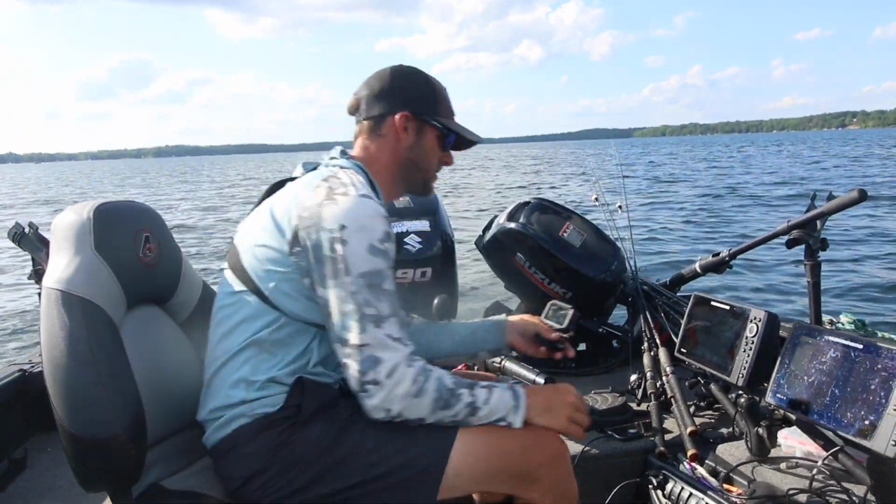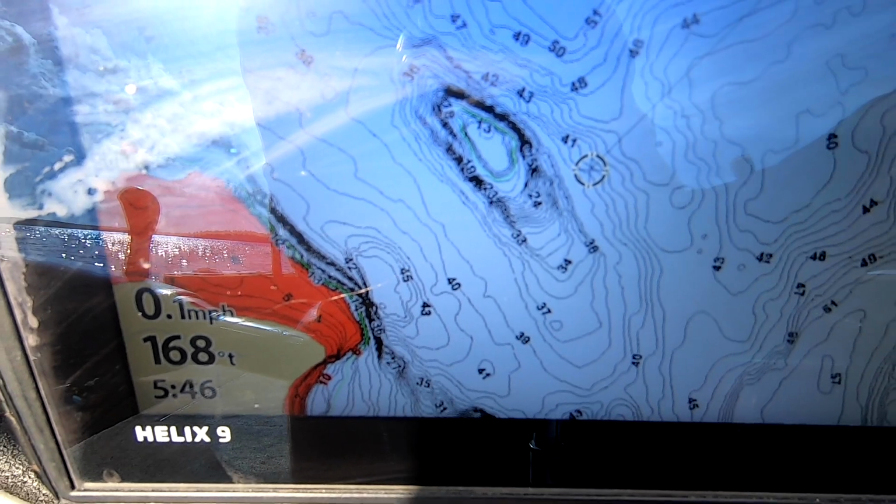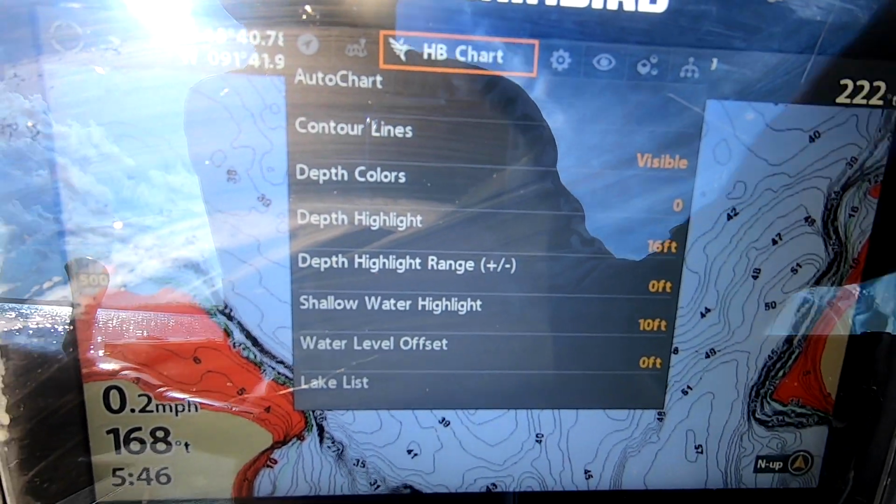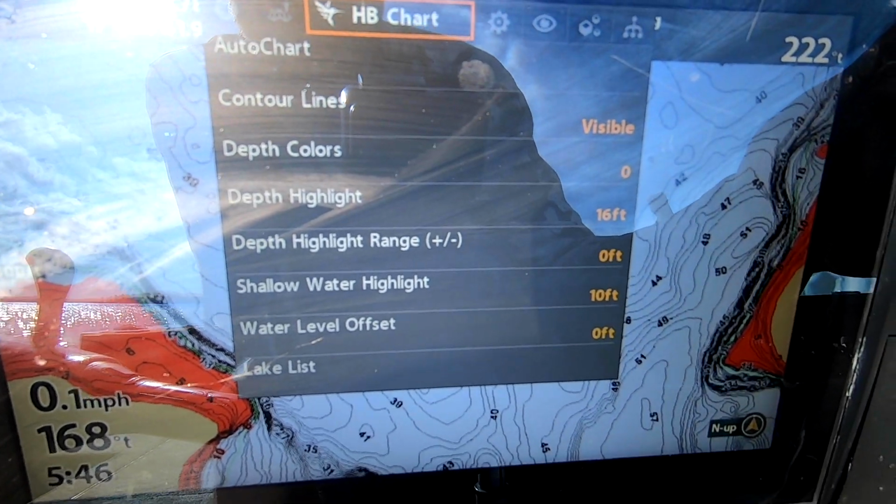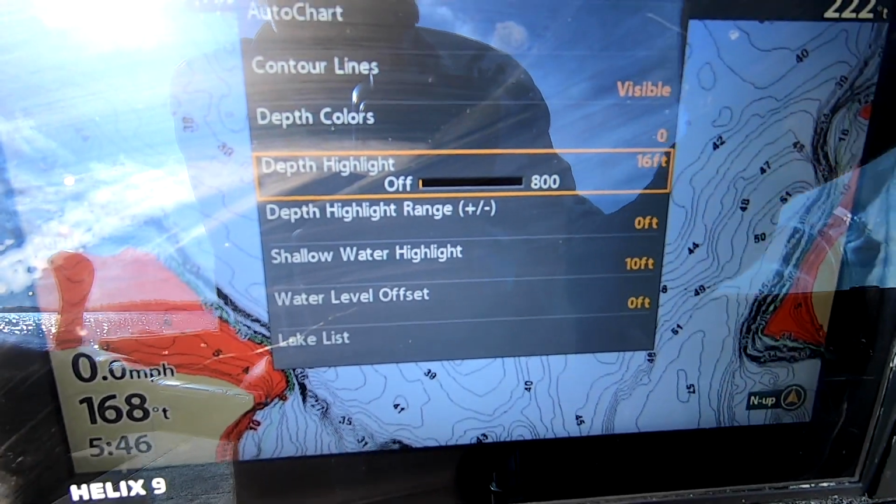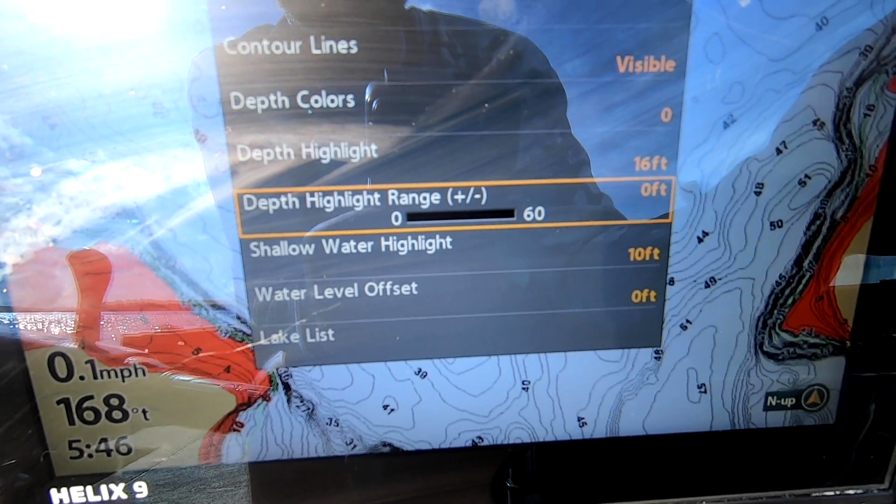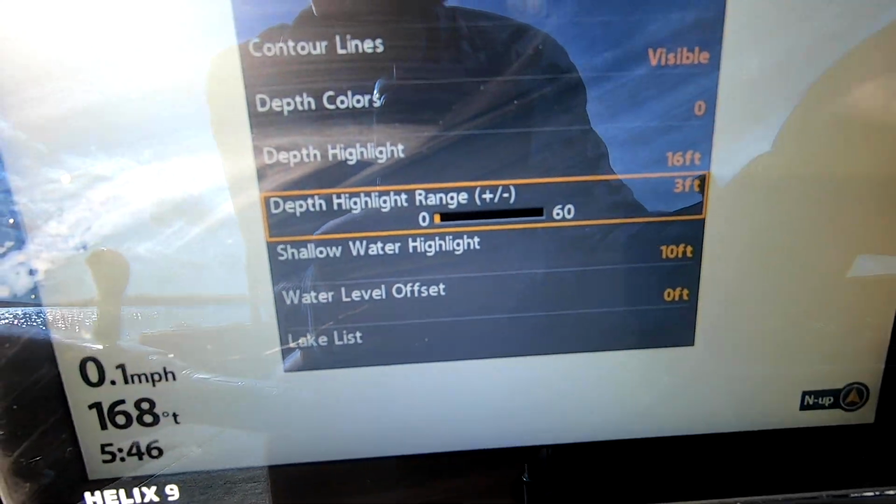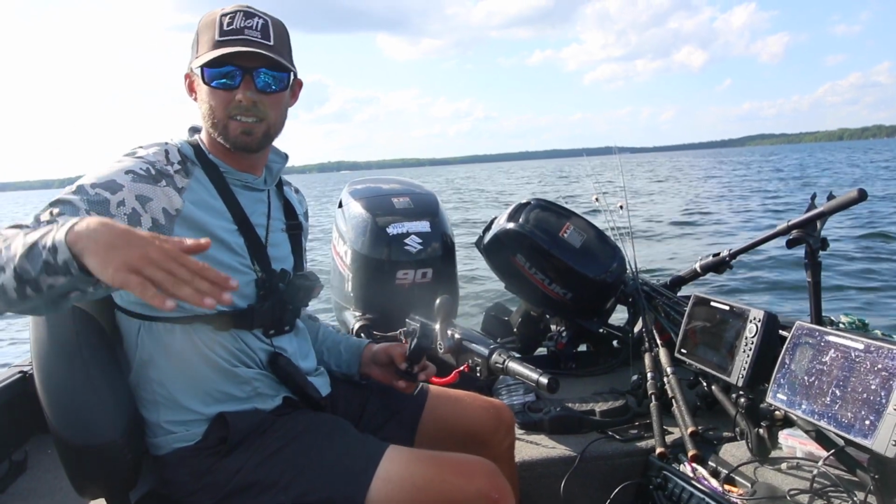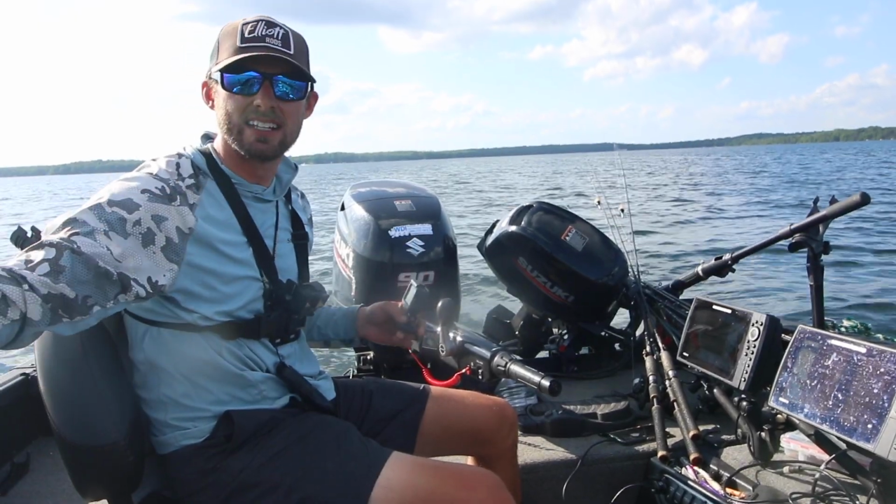So one of the first things we're gonna do here is, like I said, my weed edge is about 13 feet. So I'm gonna go to my depth highlight, which is just menu, and I'm gonna come into the Humminbird chart, and scroll down until I find depth highlight, right? I got this at 16 right now, which is pretty much what I want for this, and I'm gonna dial my depth highlight range to 3. Now what this is gonna do is highlight everything between 13 feet and 19 feet of water. And this is gonna show me that edge real good, or a lot of these flat spots that are in that zone.